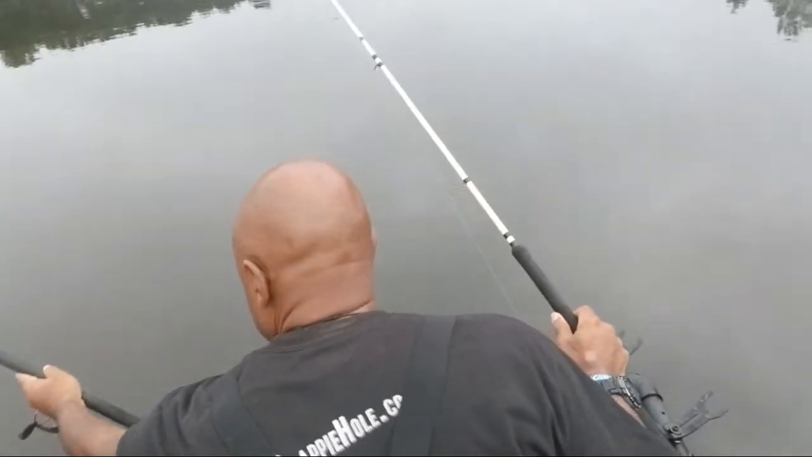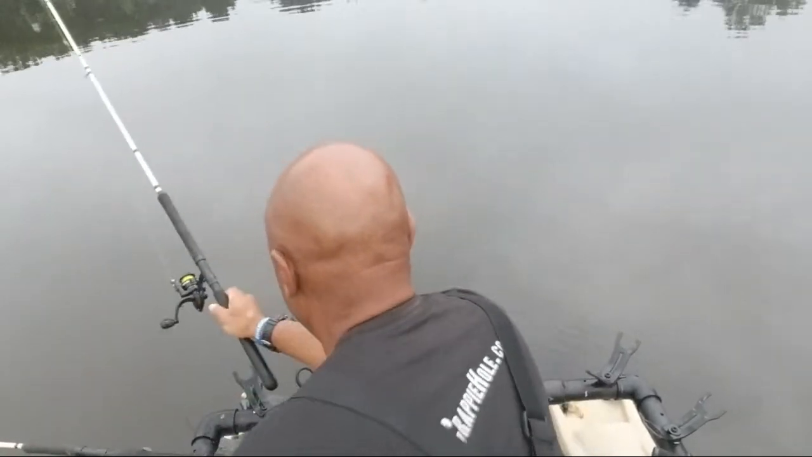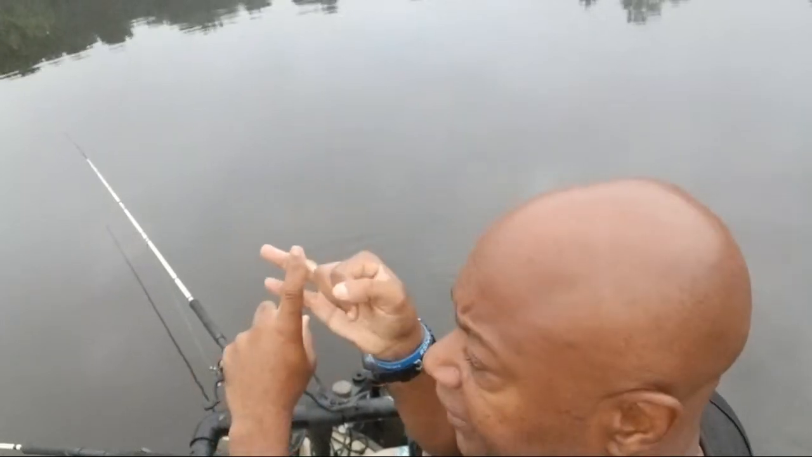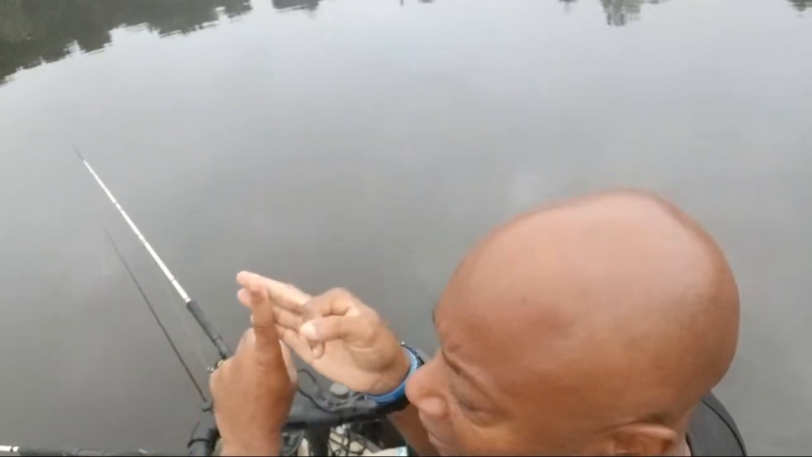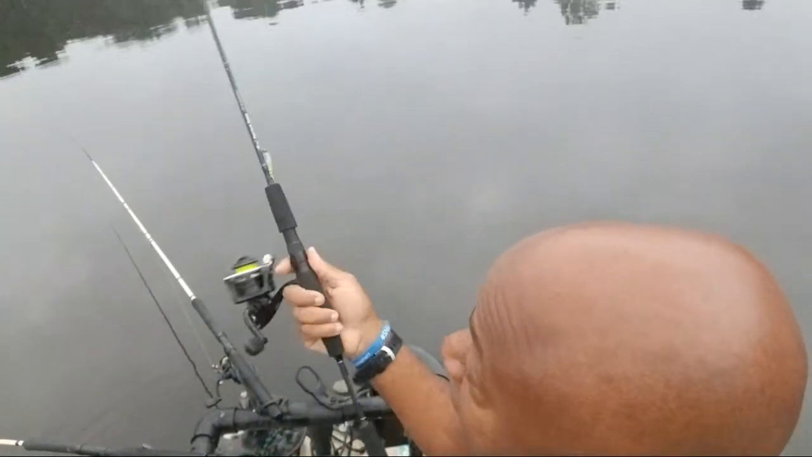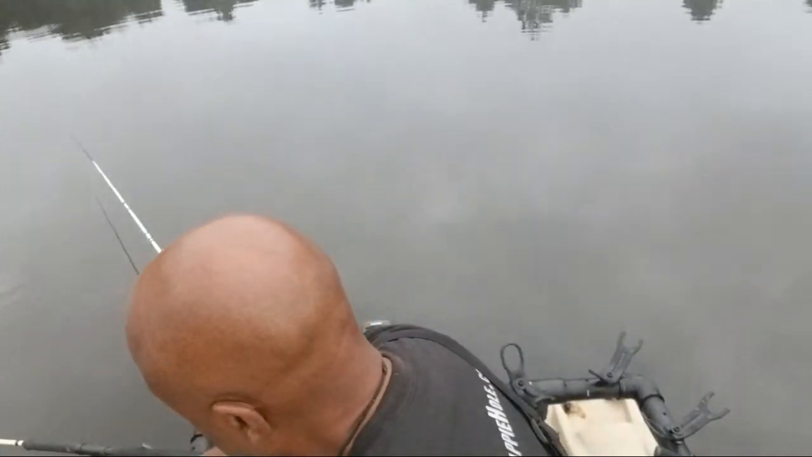So the 9-footer goes here, the 10-footers go here. And let me mention to you while I'm setting up, guys, don't be intimidated by using a long rod. Long rods are very versatile. You can spider rig with them, you can vertical jig with them, you can use them as trolling rods too. The 6.6, all you can really use it for is just cast and retrieve. But the long rods, you can use those in many different ways.